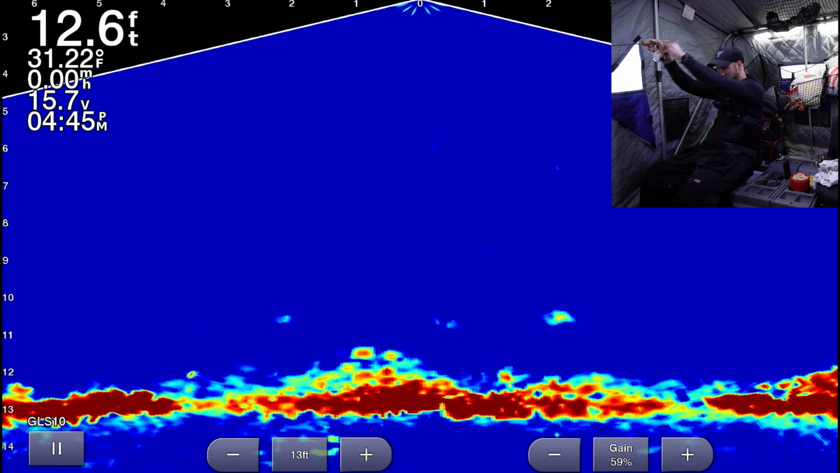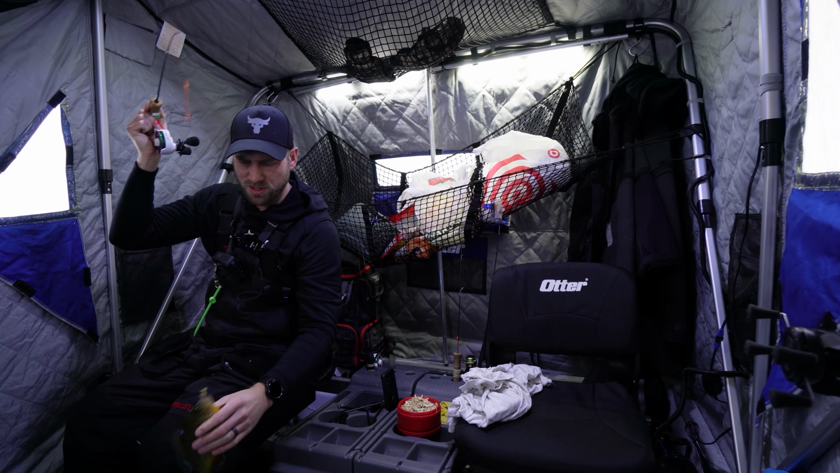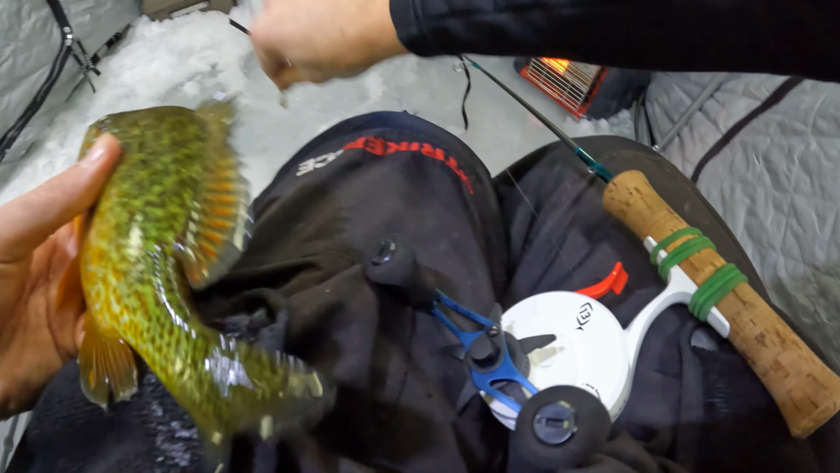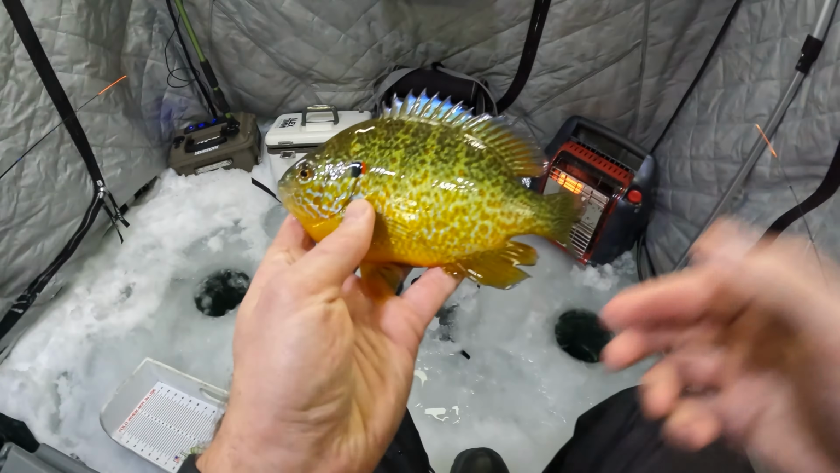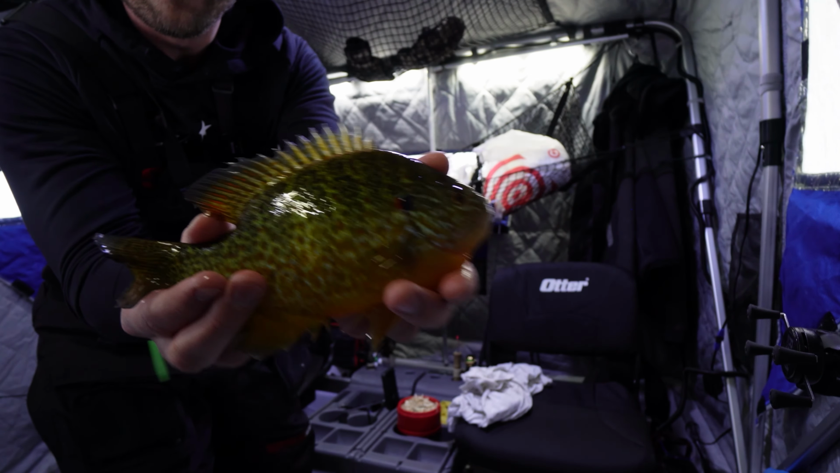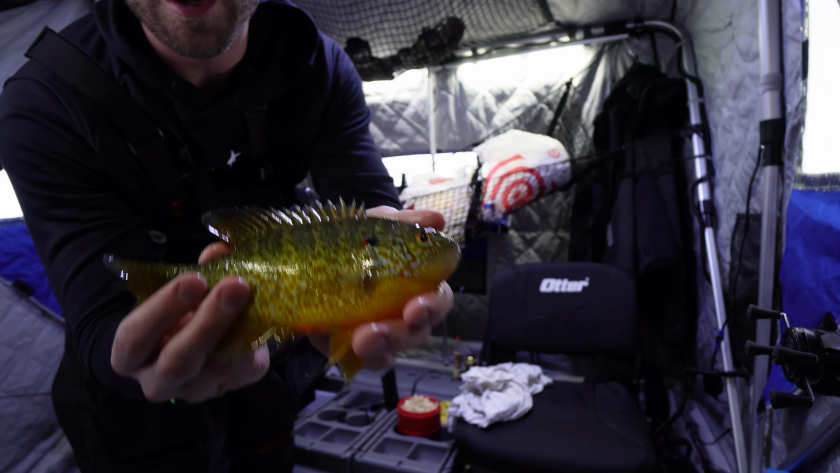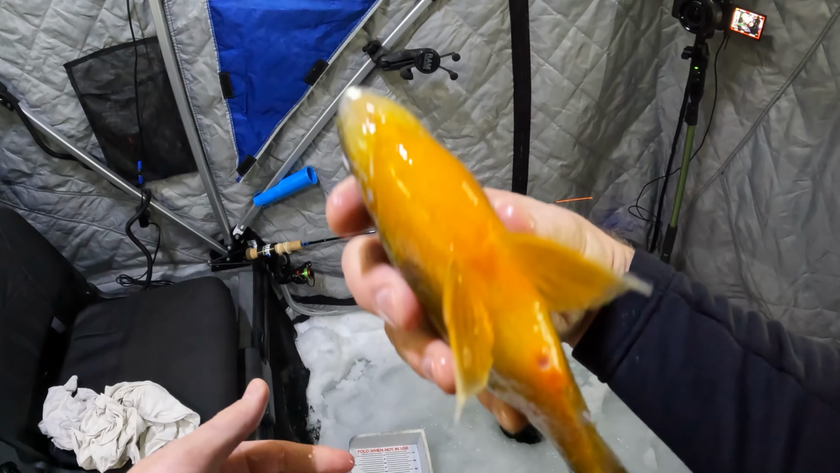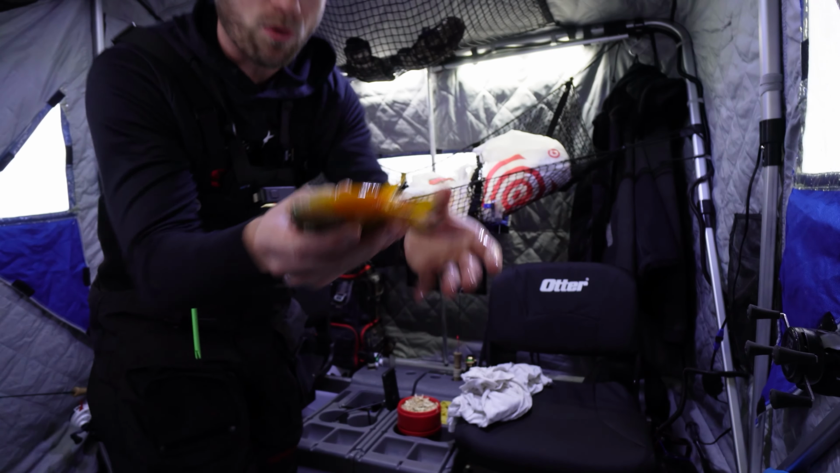This is a crappie. No, a really nice sized pumpkin seed. This thing is fat. Wow. Look how pretty it is though. Wowzers. Very pretty fish. Look at that. I love the red in the gill there. Just beautiful. Look how thick it is. Just thick and meaty. Wow.